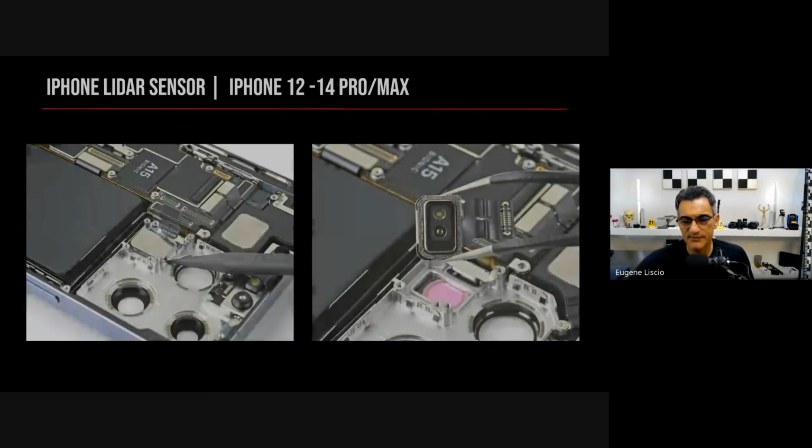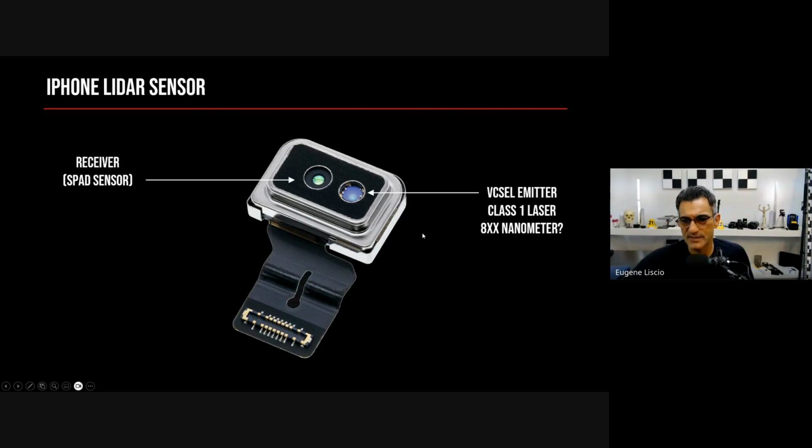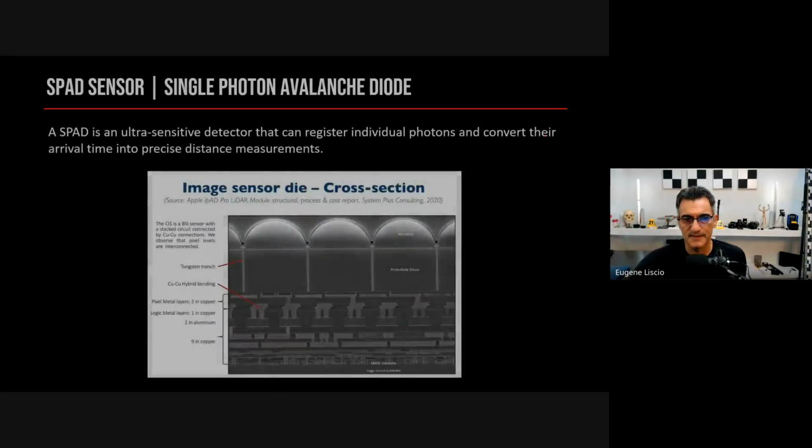But if I were to rip the phone apart, at least on the older phones, you'd see this little tiny device in that circle. It's this guy right here, and it's got these two little circles on it. So what are these two little circles? Well, one of them is a receiver and one of them is an emitter. It's emitting something and then there's a receiver. Before, when I talked about LiDAR, I said you have to emit something and then you have to receive something. That's what this little sensor is doing for us.